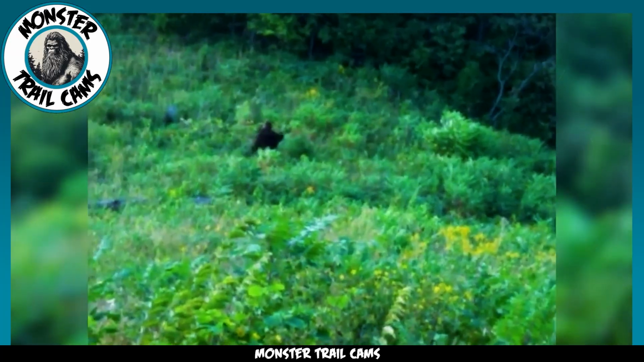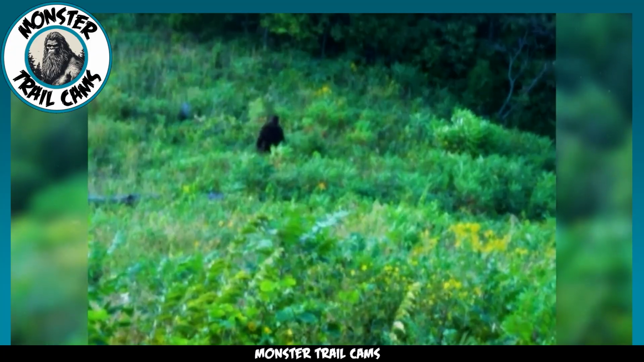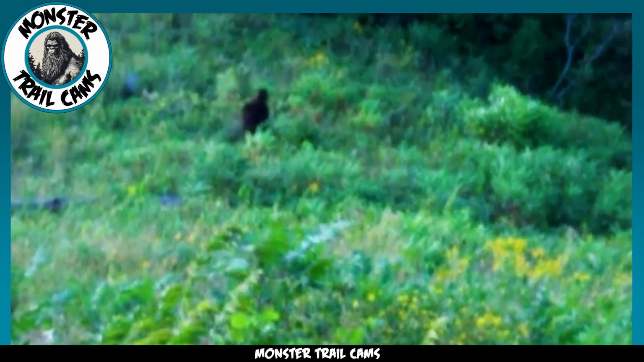No. One odd feature we can note is that the creature seems to have a hump on its back. Maybe this is just distortion from zooming in the video. What are your thoughts?